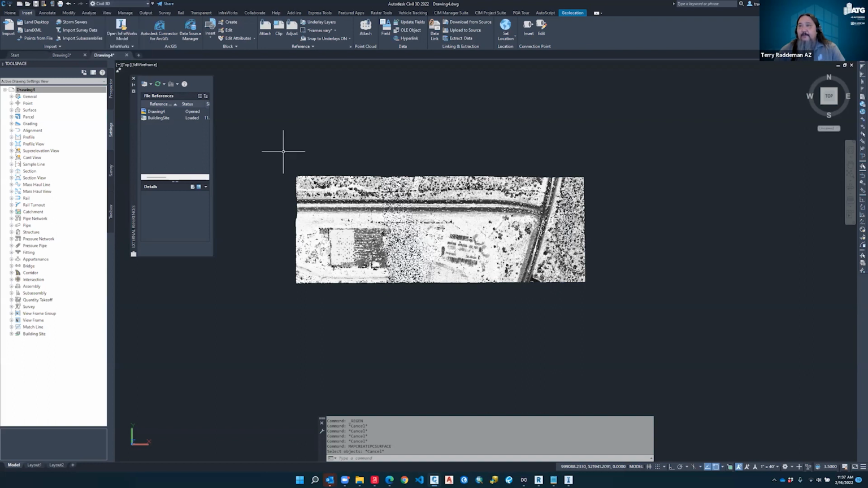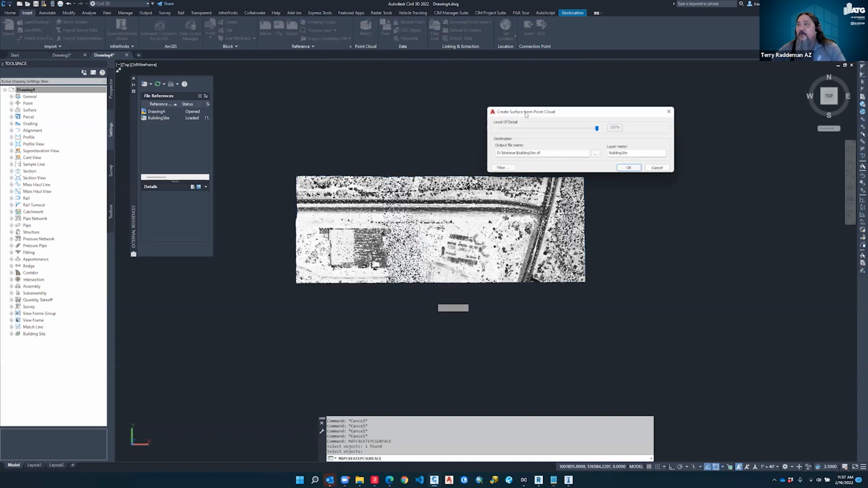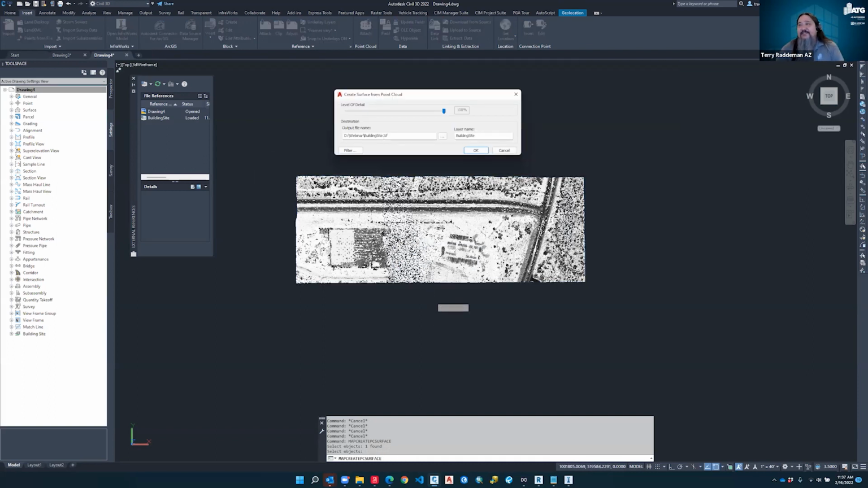So what we're going to do is, since it's already exposed in Civil 3D, we're just going to type in the command. Map create Pct Surface. We're going to go ahead and select our surface here, and we'll hit OK. So what this is going to do, it's going to create a Geotiff, raster-based image, and with that, we can look at the data.